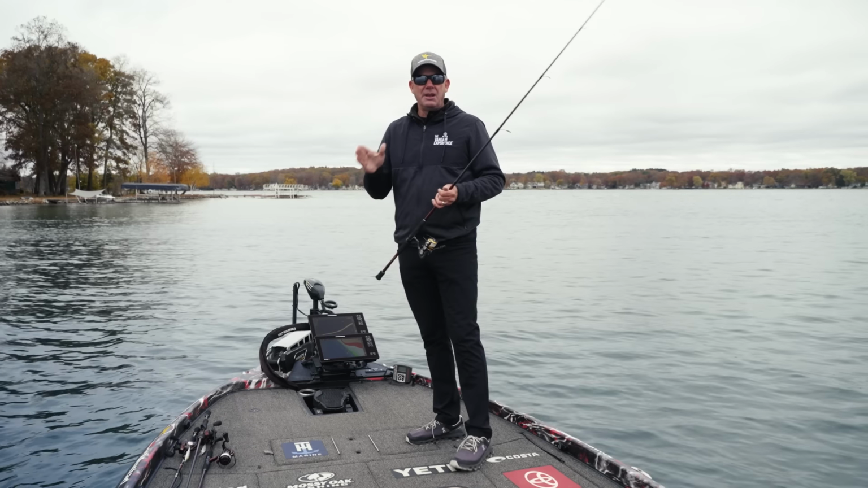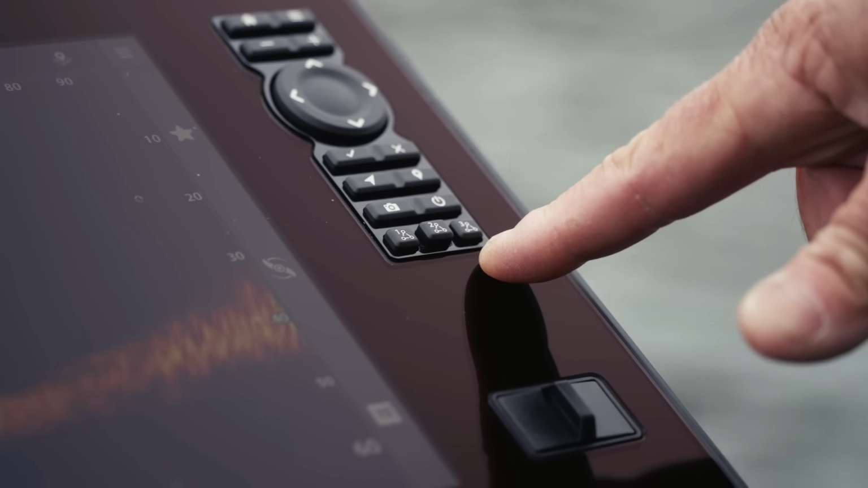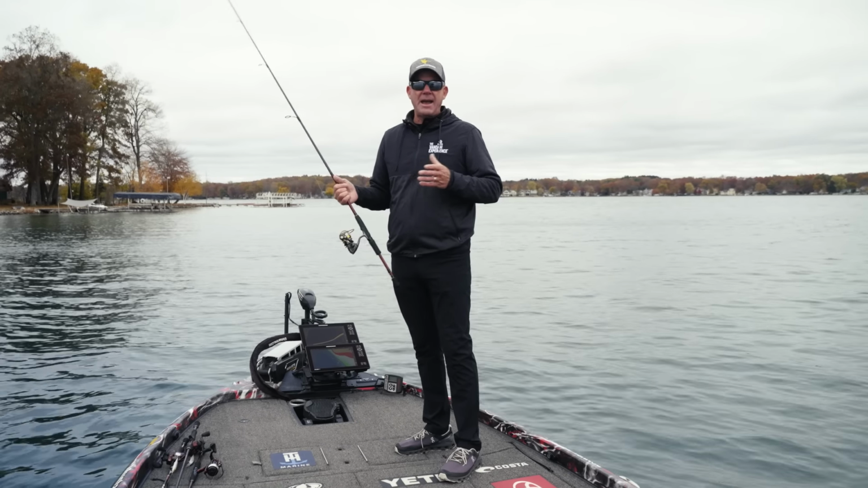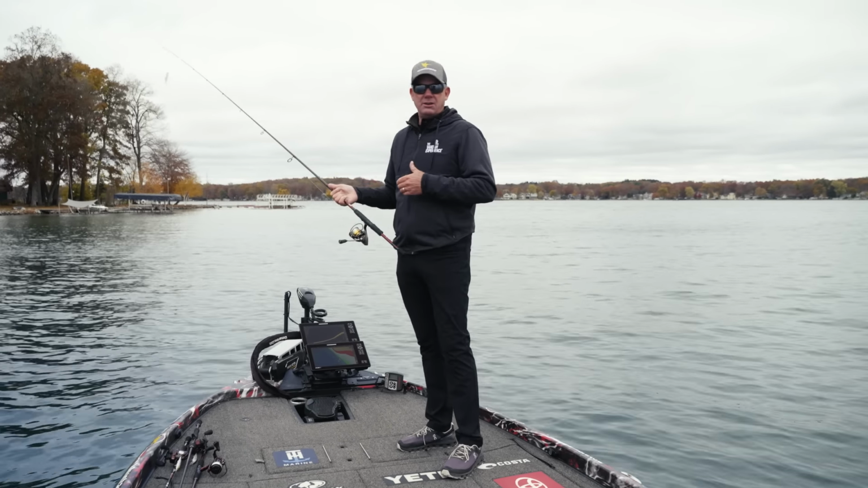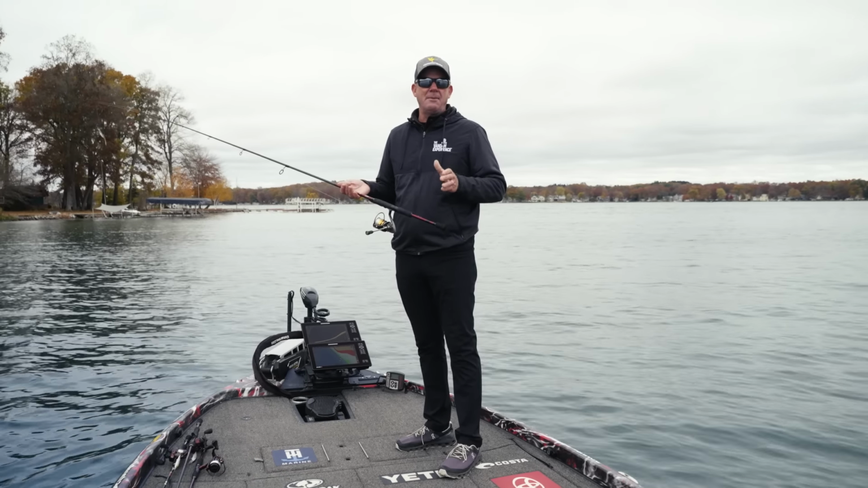And like every Humminbird and Minn Kota product, these XPLOREs are fully integrated to the One Boat network. What I like is that they have 3 network buttons on the side of the screen that you can program. You can integrate them to a screen set. You can run your Raptors up and down from them. You can run your trolling motor. I mean, anything on the One Boat network, you can program onto these buttons.